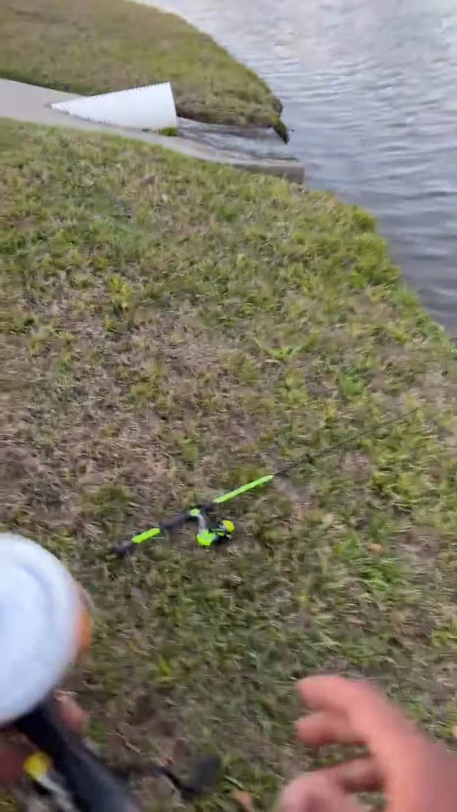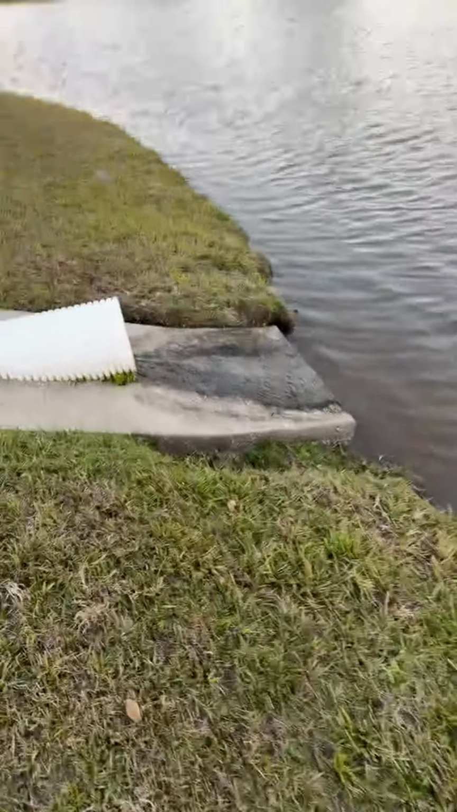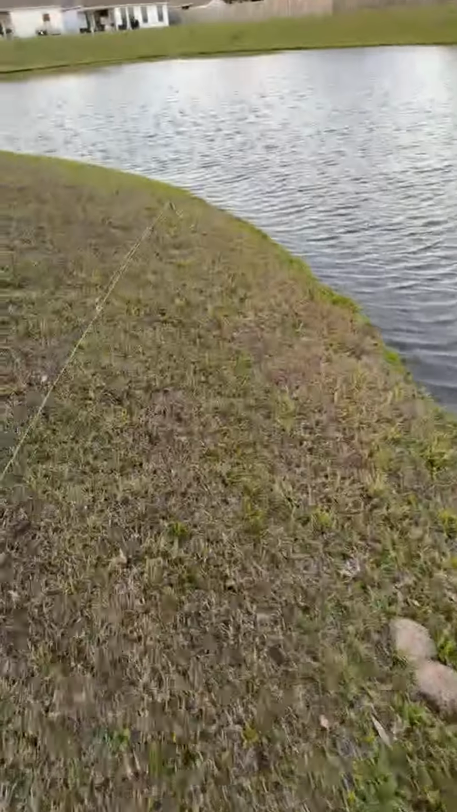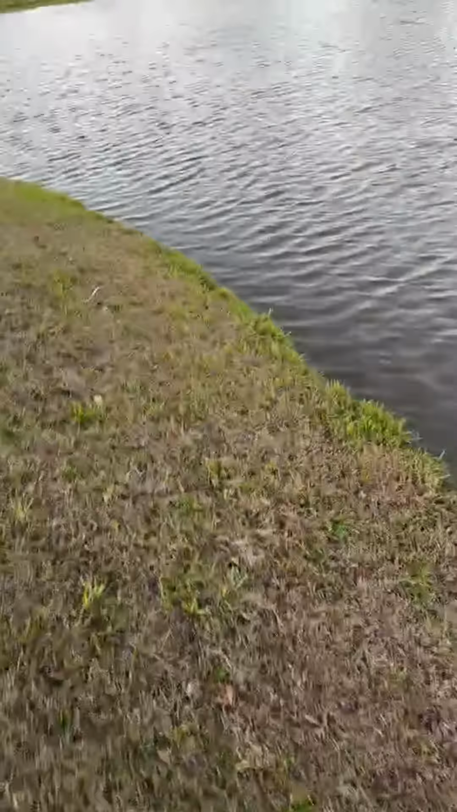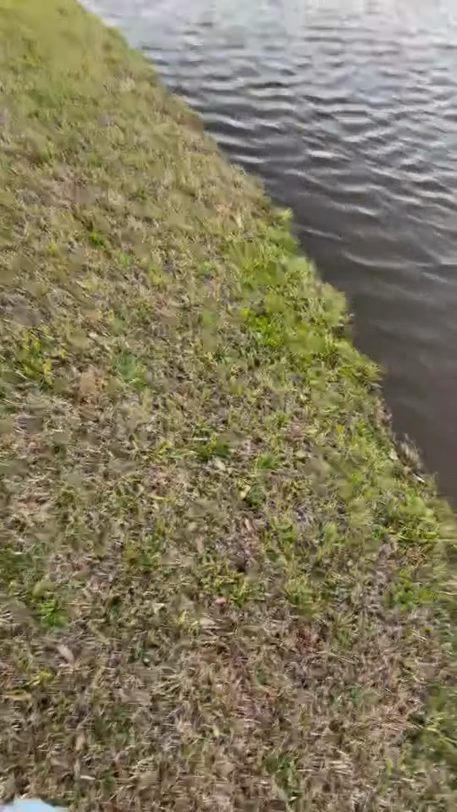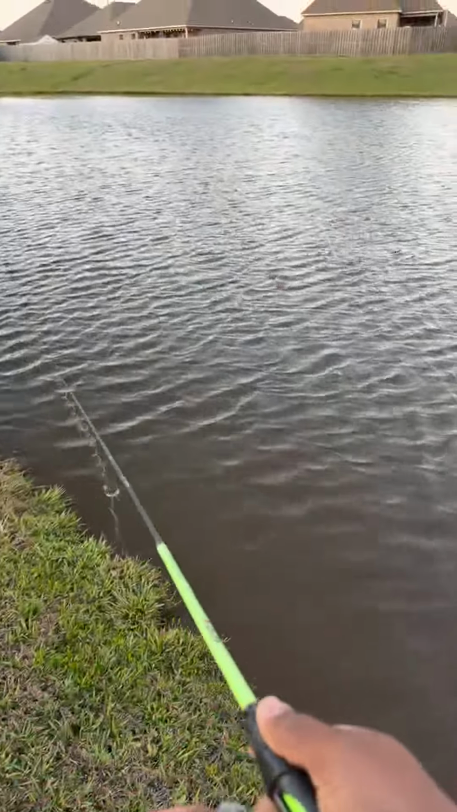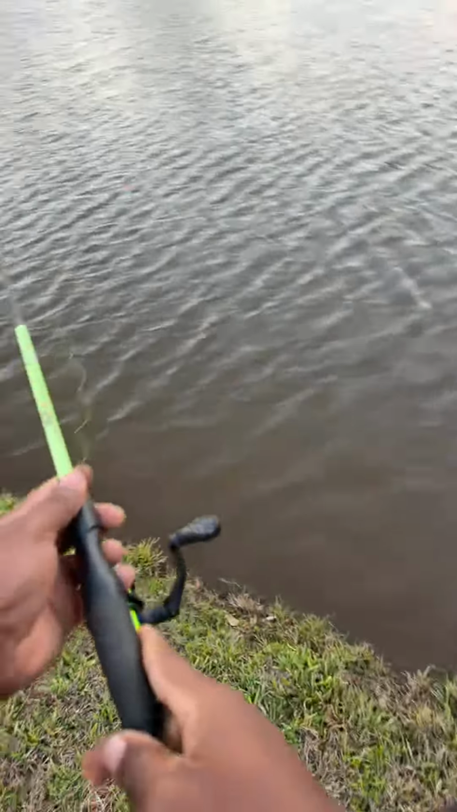All right, let's walk some more down this little pond. There's just a point right here. I bet they can have a fish sitting right here. Watch, as soon as I throw this thing, watch I get a bite. We're gonna count how many seconds it's gonna take on this little point. Did my worm fly off? I hope not.